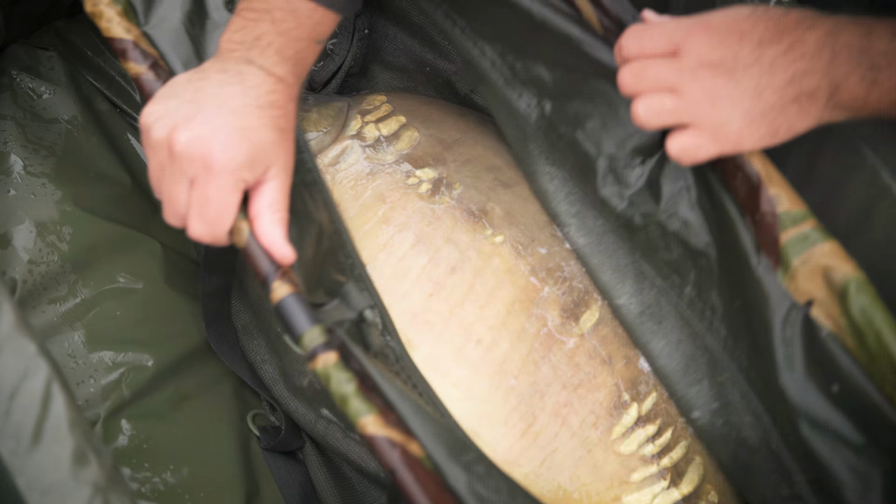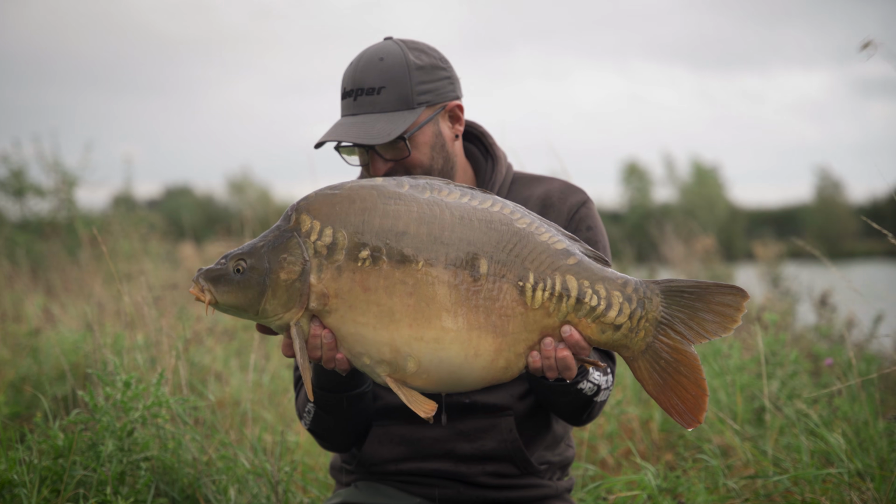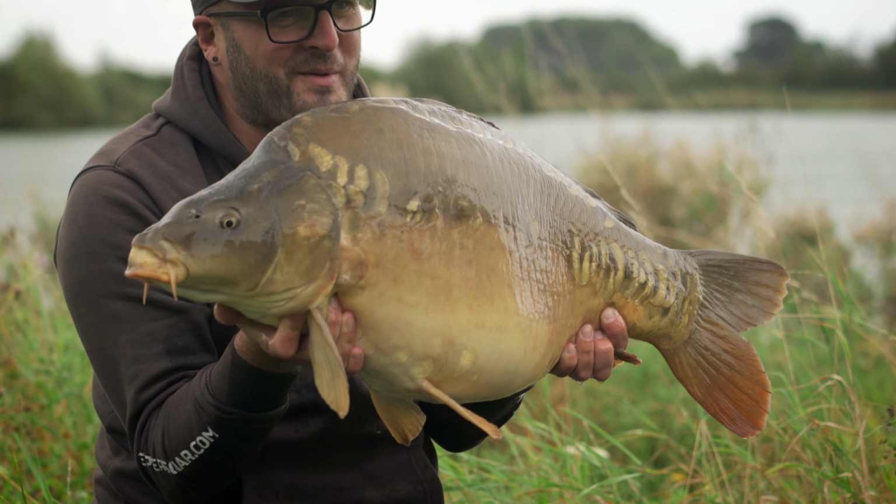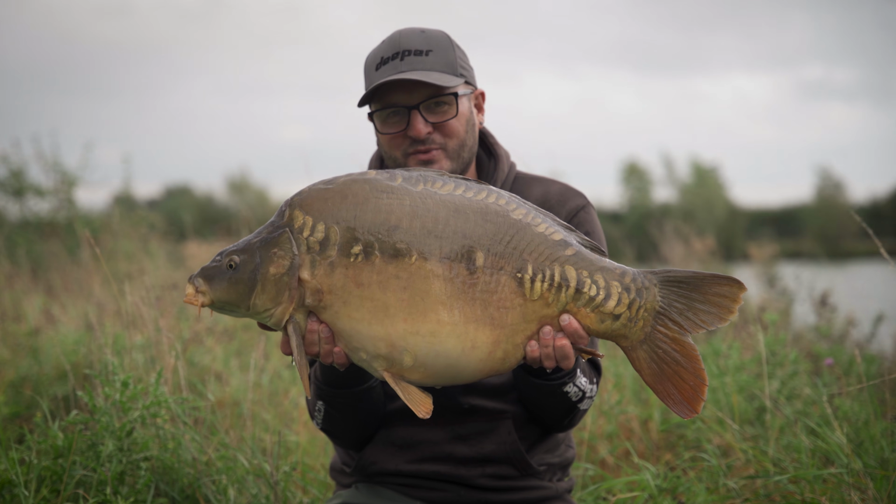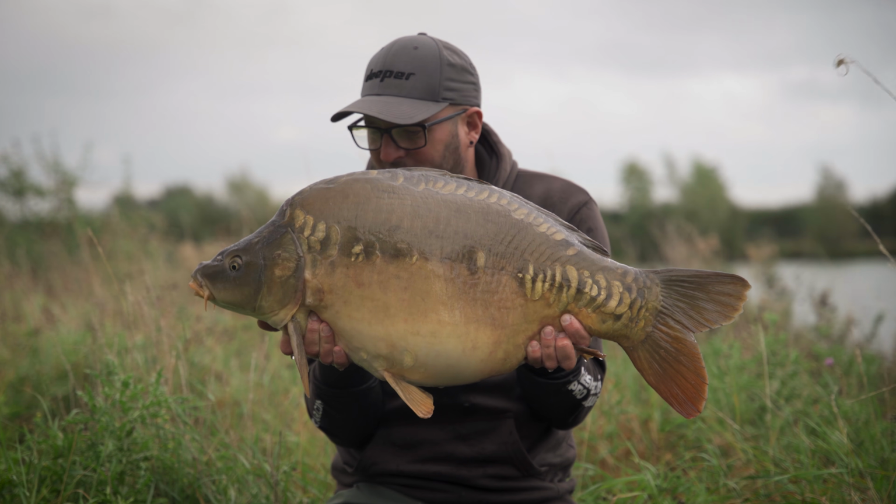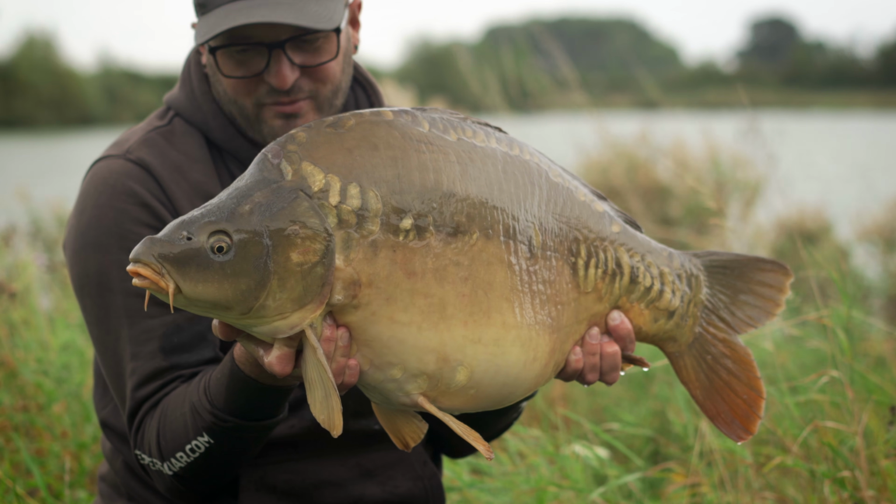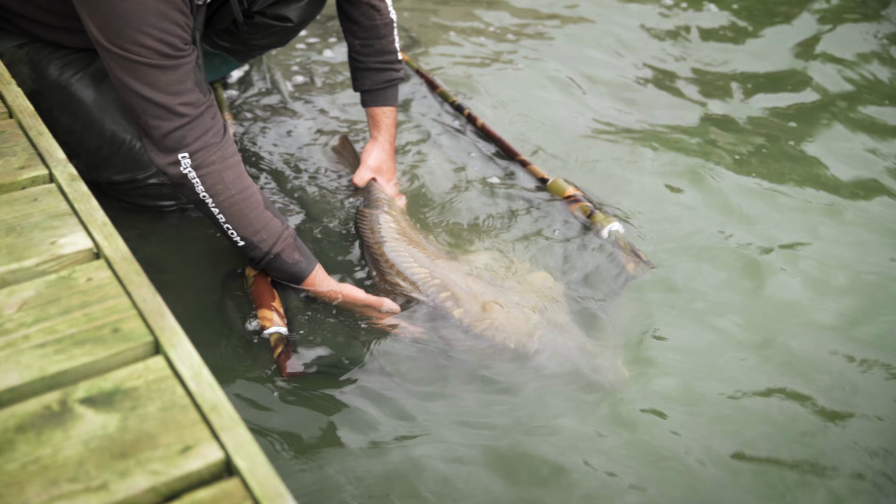Oh, there we go then. 28 pound plus of bulking brute. It gave me the right run around, and it's given me a good scrap on the mat as well. But yeah, just look at him, absolute belly on him. So yeah, the biggest one of the two this morning, and I'm well happy with that. So again, couple of snaps, slip it back, get the rods straight back out there, see if we can put a few more on the mat before home time.